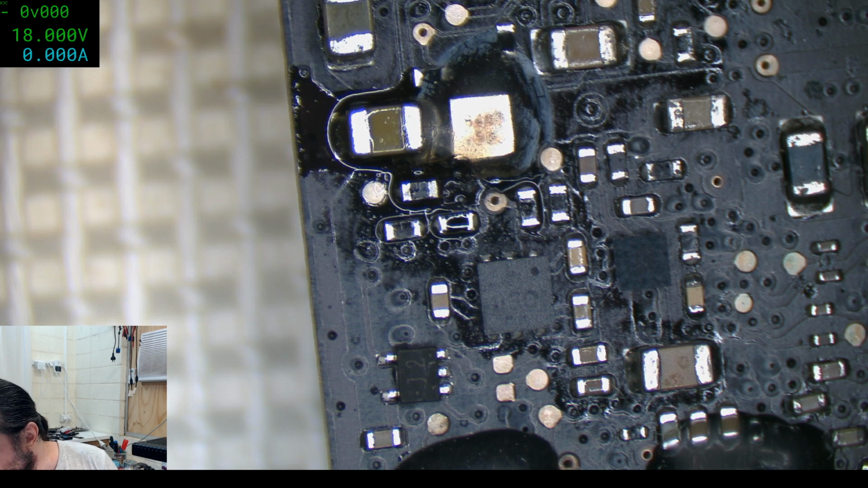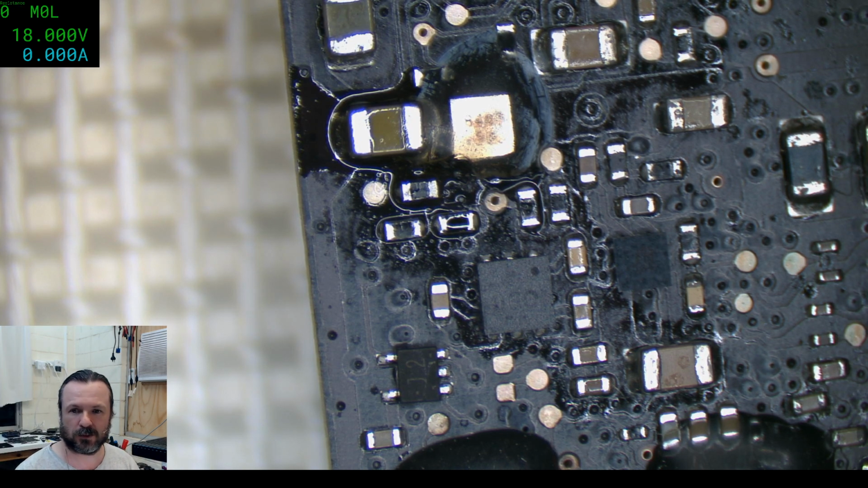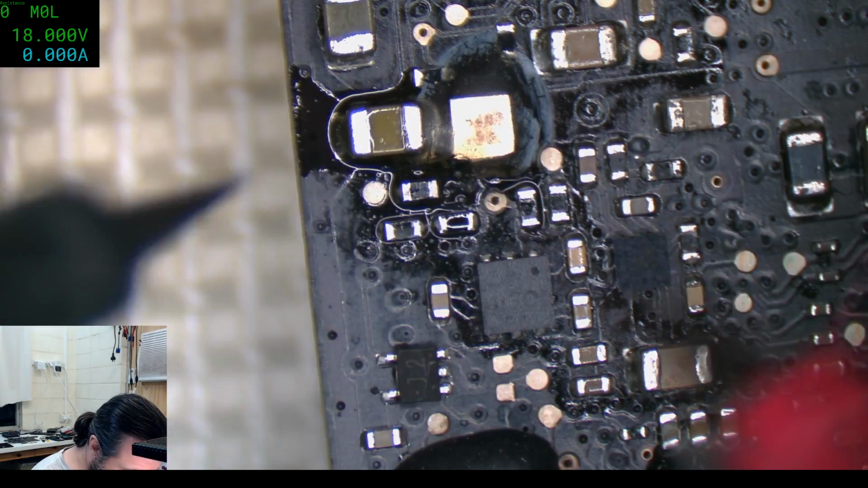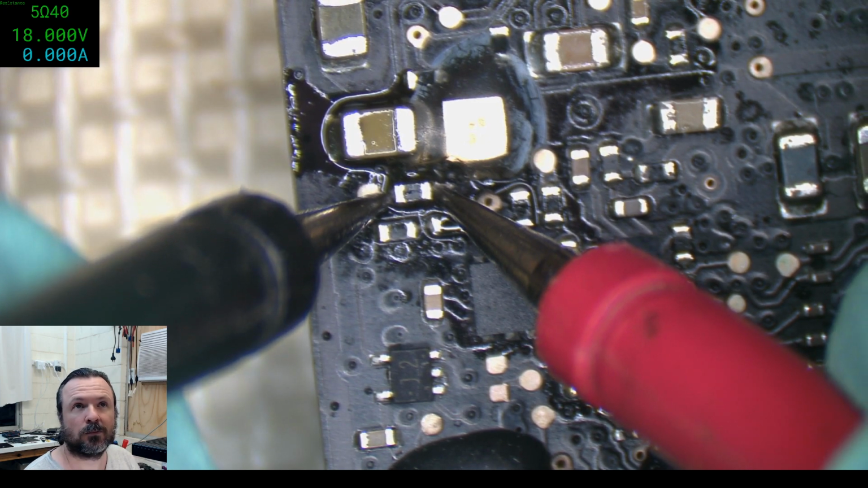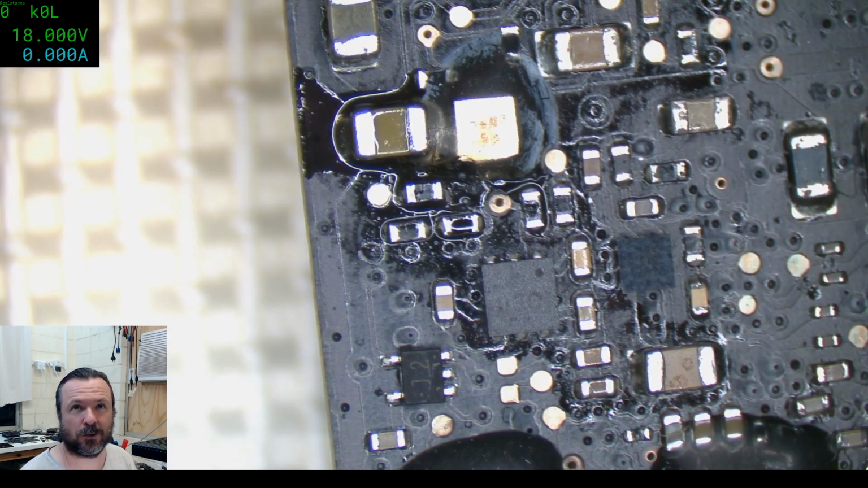Yeah, I think thick wires are probably a little bit too excessive. Okay, we're just going to see if we do have indeed a 5 ohm or so. Okay, so we've got 5.3.